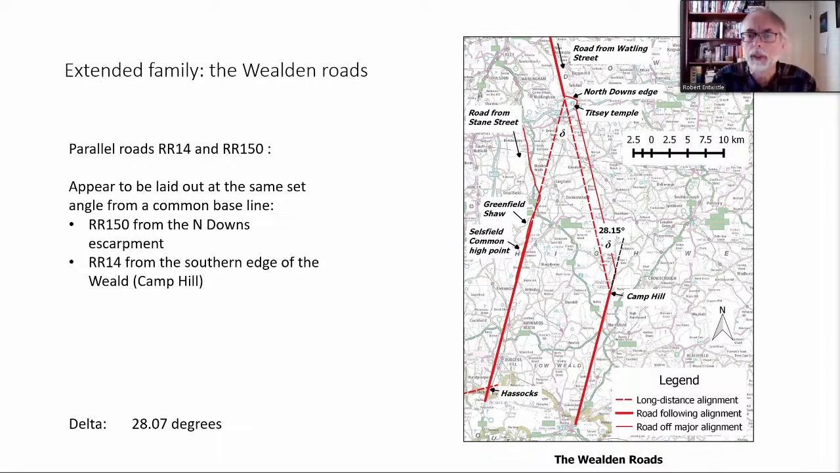If we look at this road, which is the road down to Hassocks, which goes back eventually to Stane Street, but is clearly parallel, if we follow that alignment back beyond the point where the road leaves it, we find it actually reaches this same alignment at the top of the North Downs escarpment and seems to have been clearly surveyed from there.